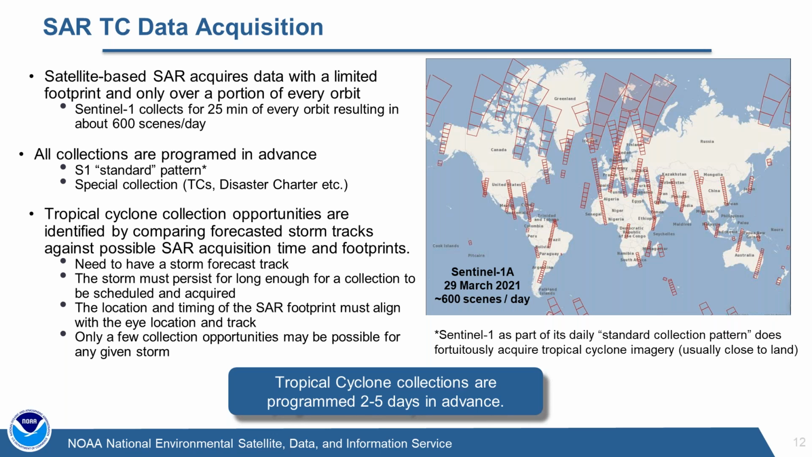In addition to this standard collection pattern, there are obviously special collections that are put in place on a regular basis to support tropical cyclones or the disaster charter or what have you. As part of the Sentinel-1 regular collection pattern, we do sometimes fortuitously acquire tropical cyclone imagery, usually when it's close to land.